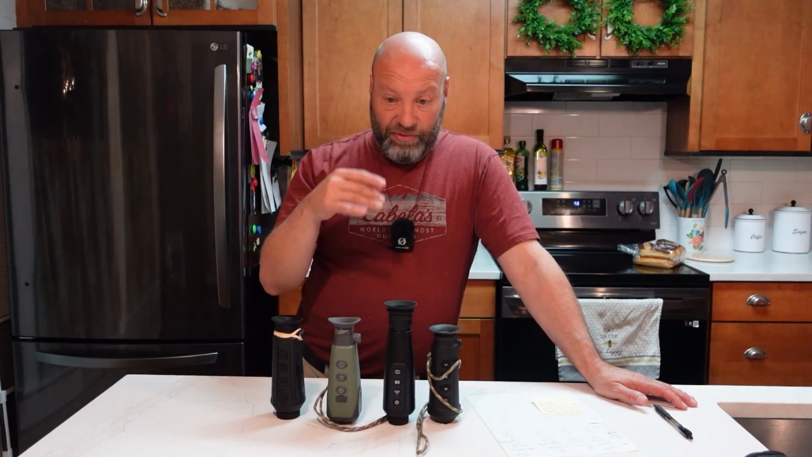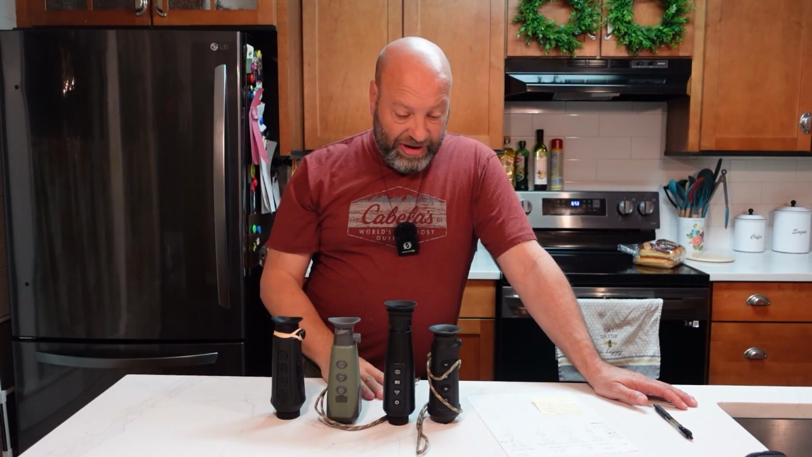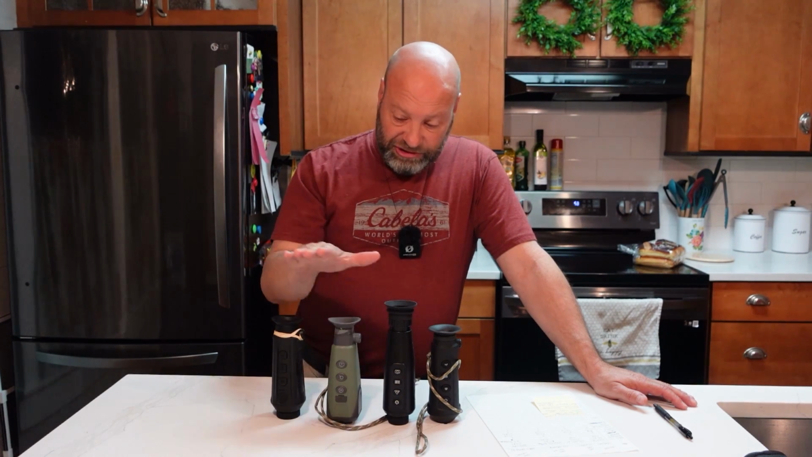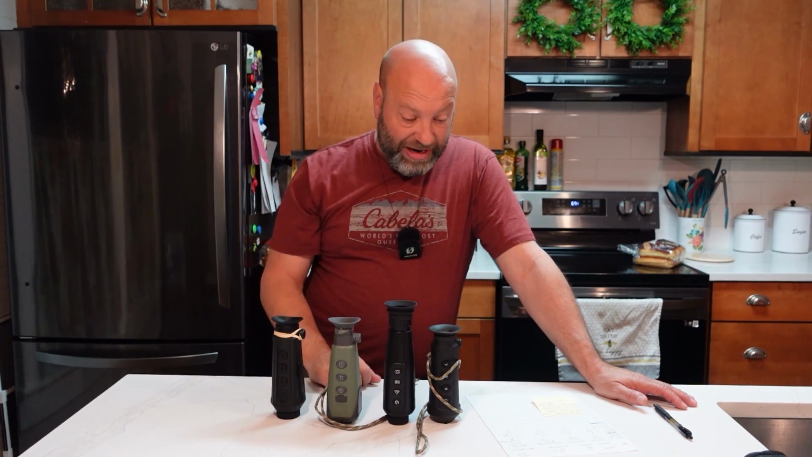Refresh rate, how fast that screen refreshes for you, where it's going to freeze up and then refresh. That refresh rate on here, 25 hertz for refresh here. This one is 50 hertz, 50 hertz. This one is 60 hertz, it says. So you get a little quicker refresh rate on that.